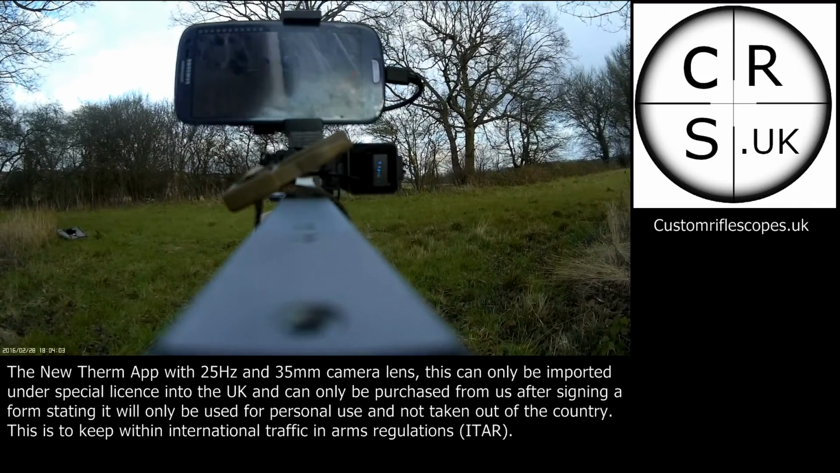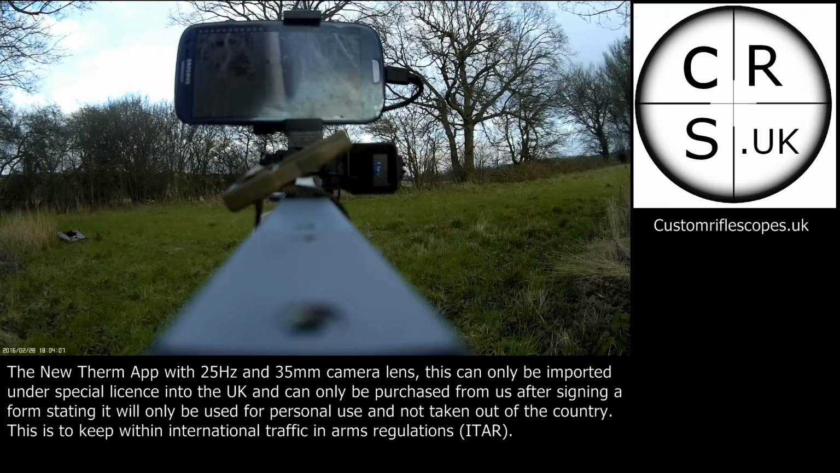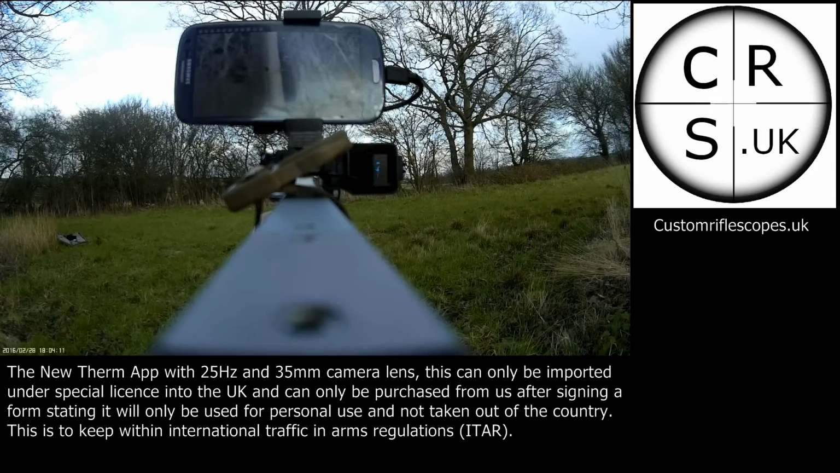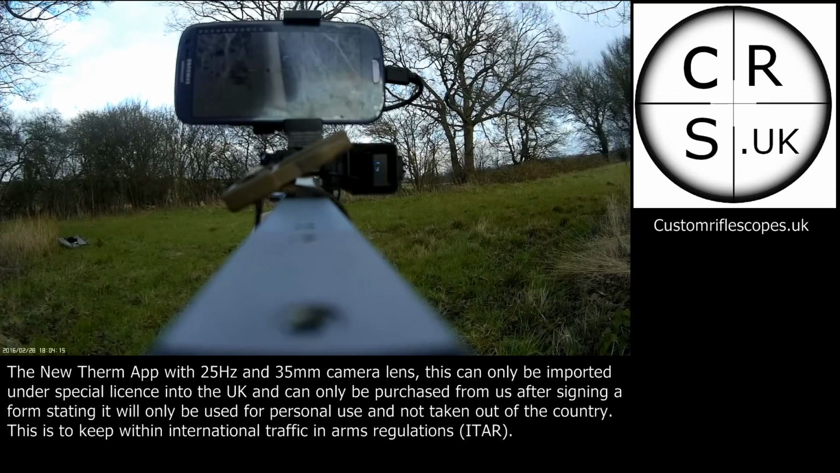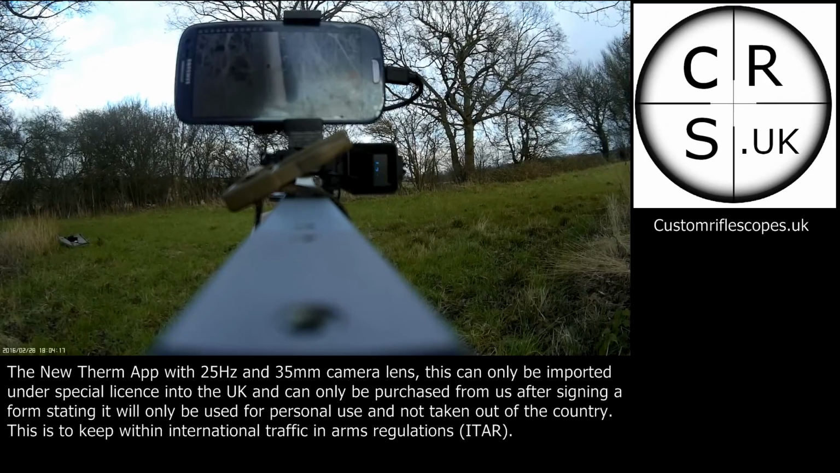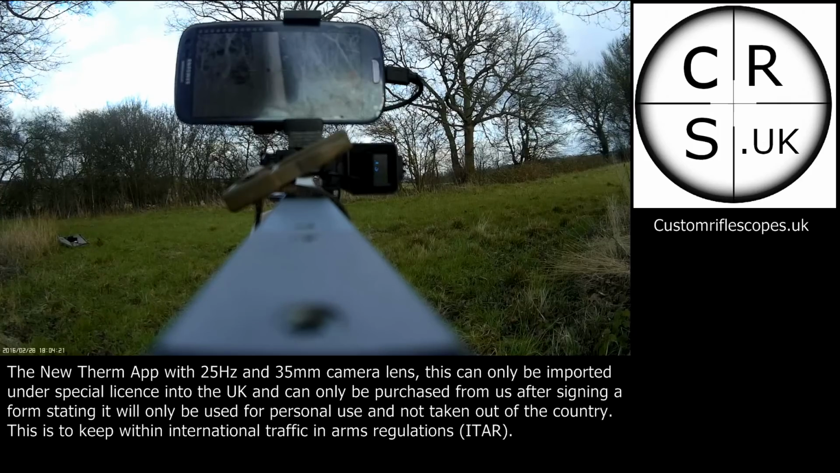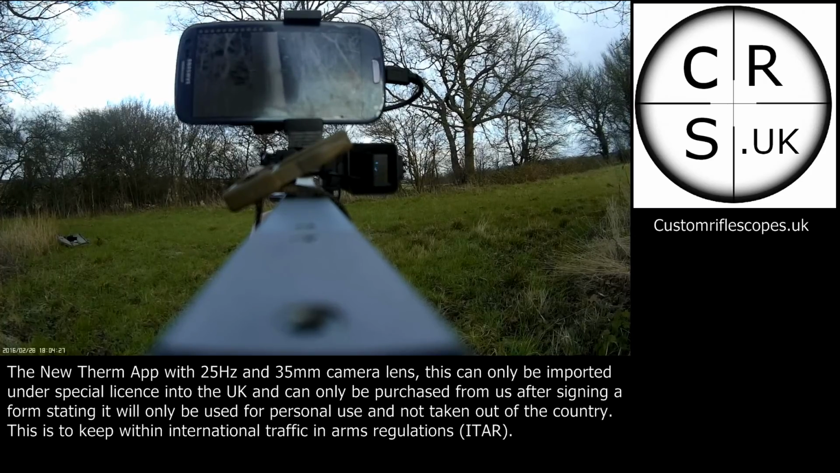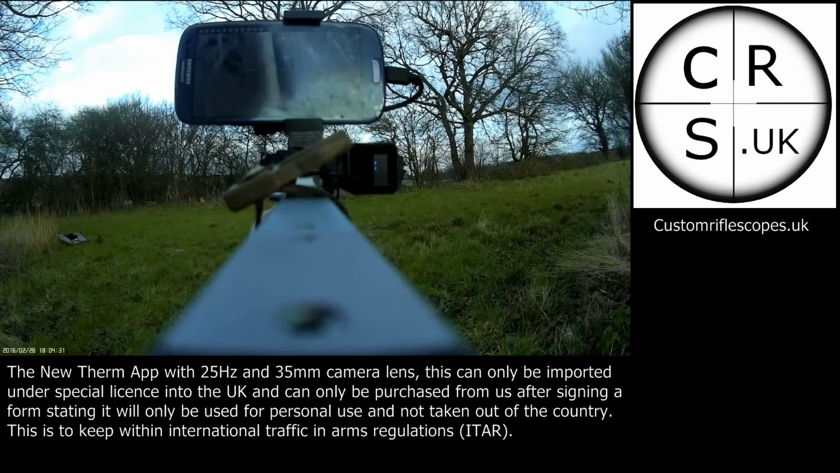Does help if I load a pellet in. You'd have to excuse me, I'm actually kneeling. I'm not in a prone position and I'm not rested, so let's hope my aim's... There we go. See the little glow on the tree where it hit? It's knocked it down. That just proves that it's still on target.